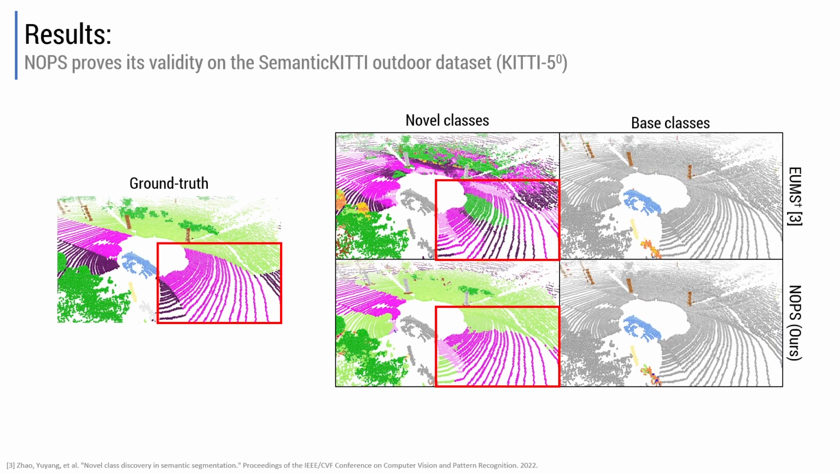In these images, we examine a split of SemanticKITTI, where the novel classes consist of road, sidewalk, terrain, vegetation, and building. As highlighted by the red box, NOPS exhibits superior performances compared to EUMS, delivering a more coherent segmentation of the various types of ground. Notably, both methods demonstrate decent results on the base classes.